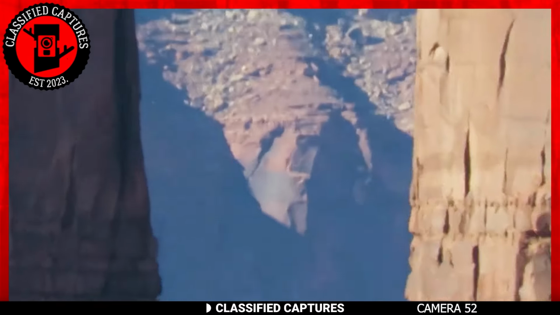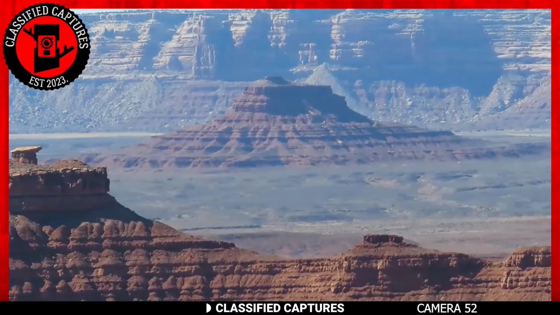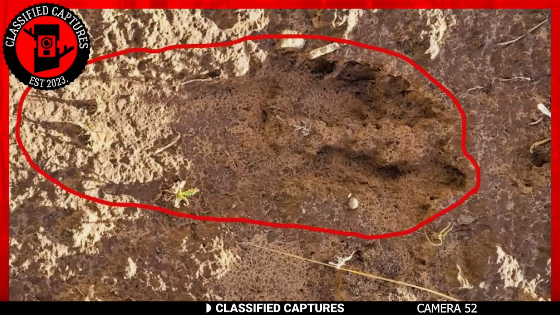Next, we travel to the mysterious landscapes of White Mesa, where a thrilling discovery was made. While hiking amidst the majestic peaks, an observant hiker stumbled upon a set of tracks that sent chills down his spine. These tracks, measuring a staggering 20 inches, left an indelible impression on the hiker's mind.